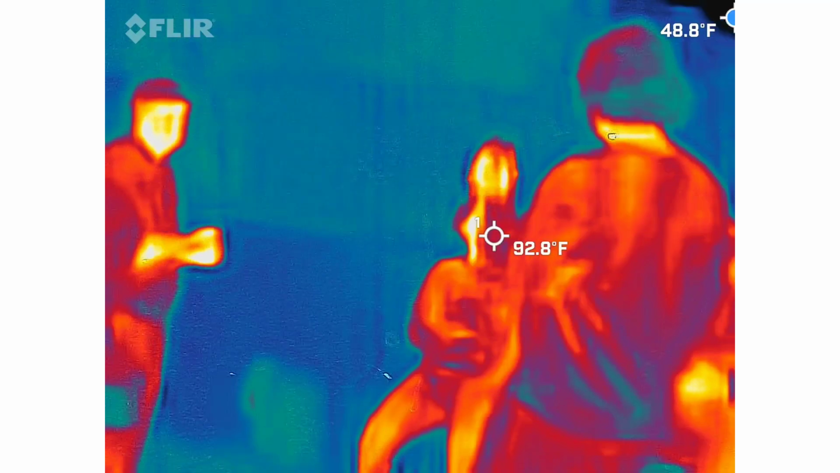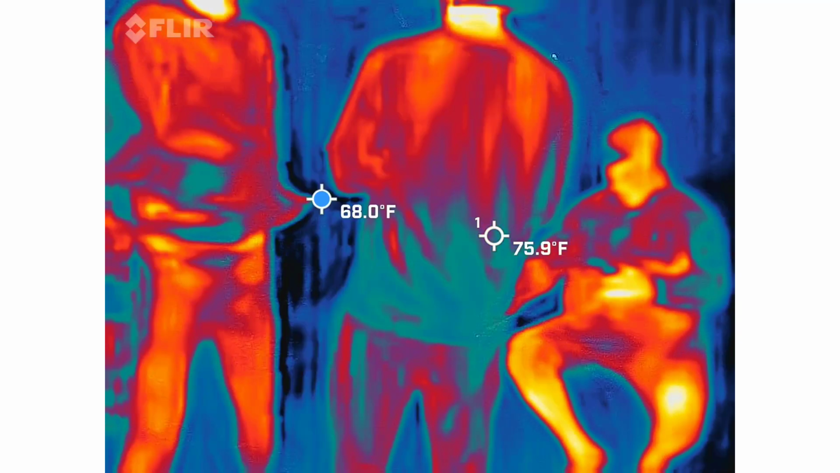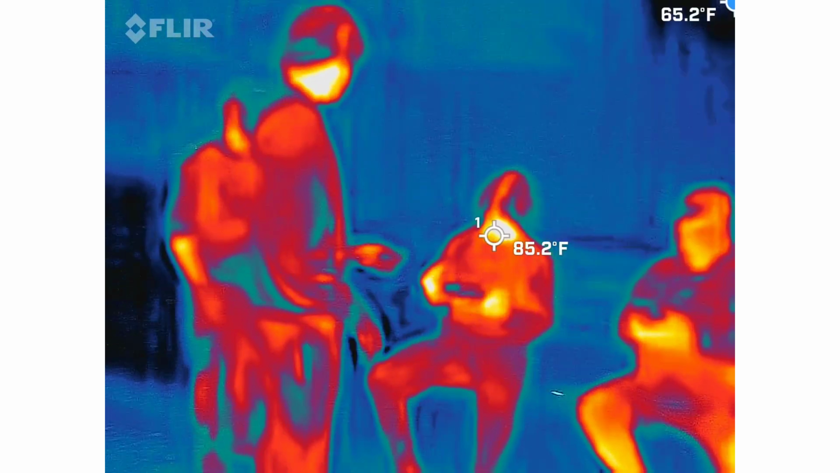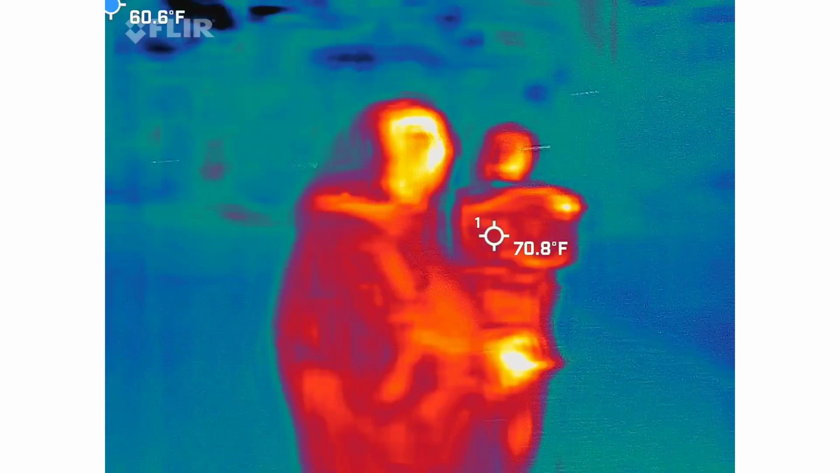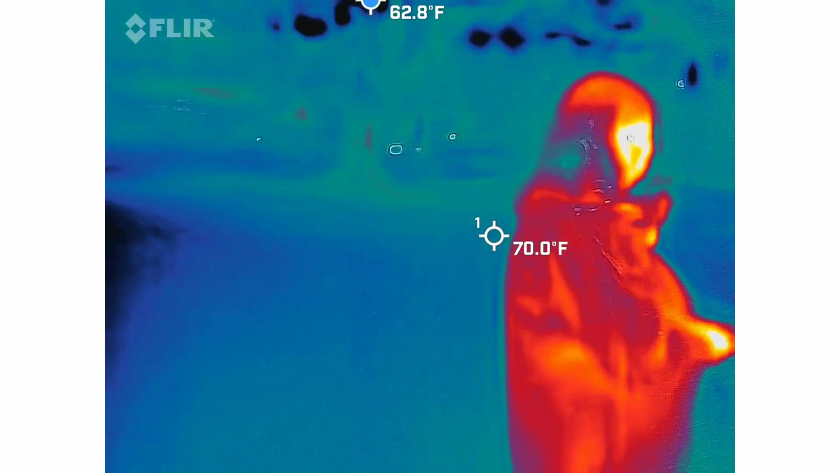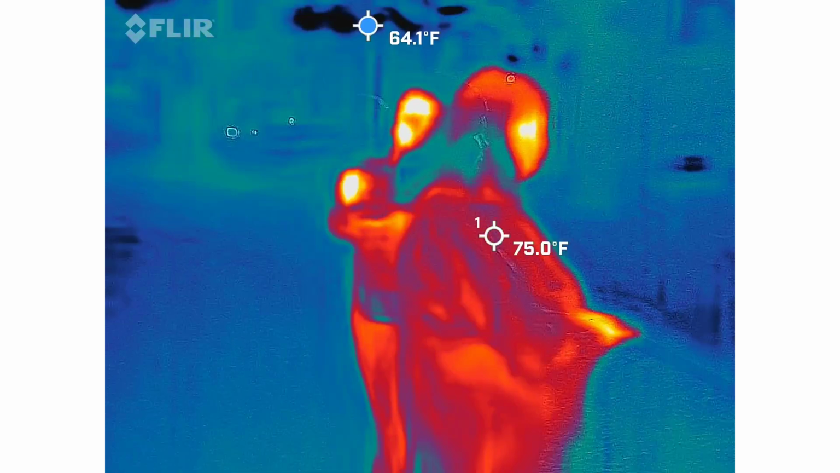Figure as much. Oh, this just goes over your ears. You got it. I didn't want to mess up people's hair, so that's why I did the earlobes. So you don't want to mess with their hair. So you're supposed to say what you hear.